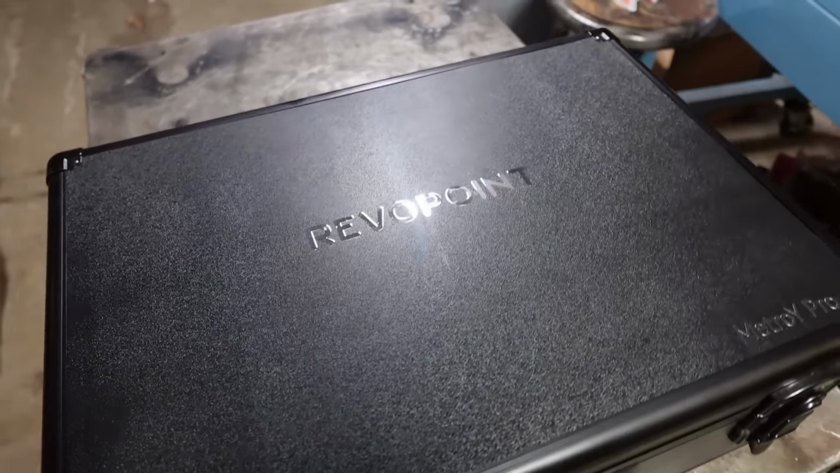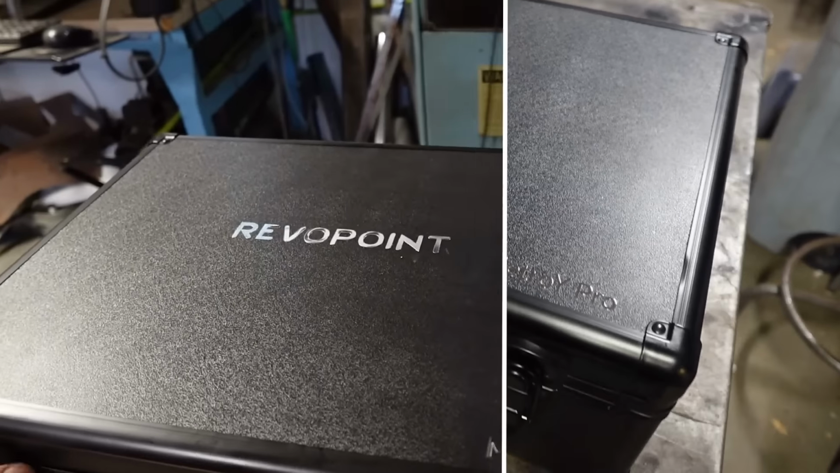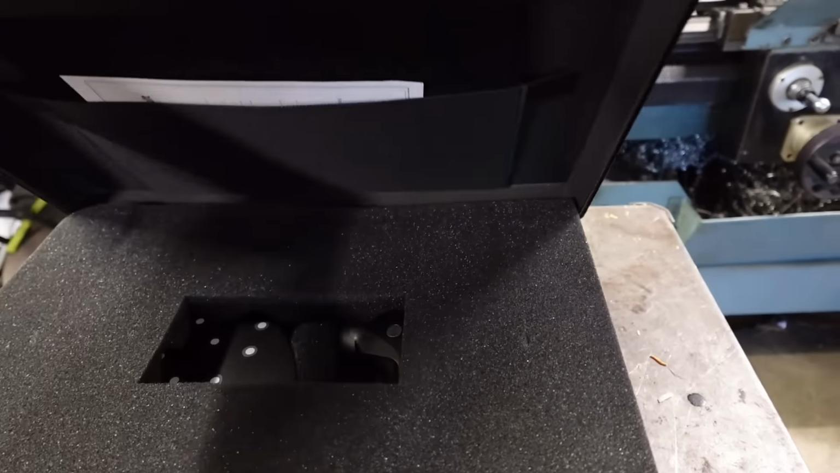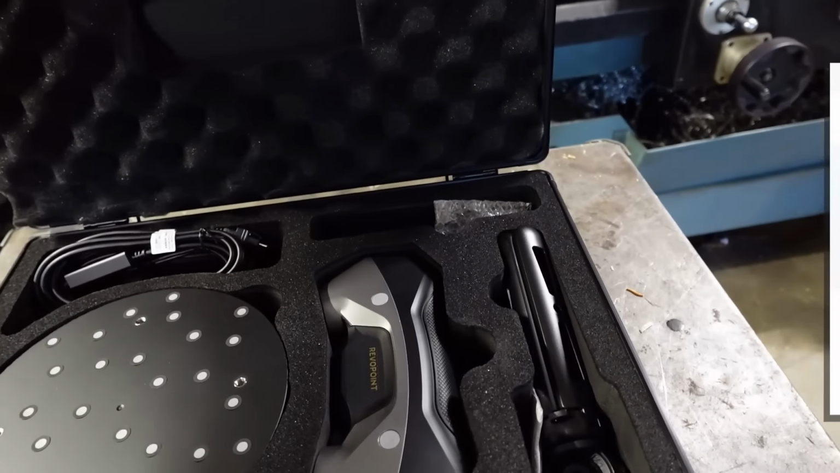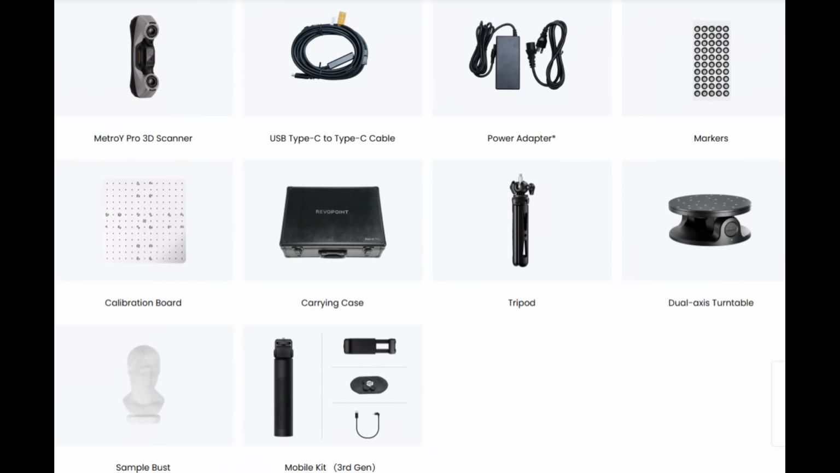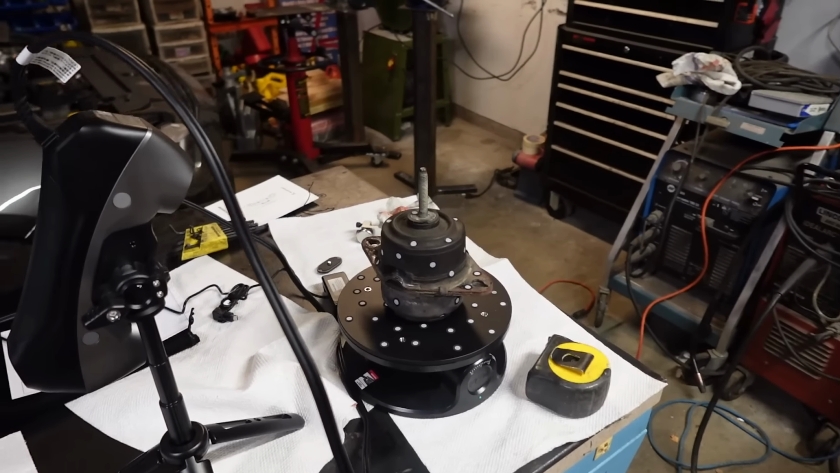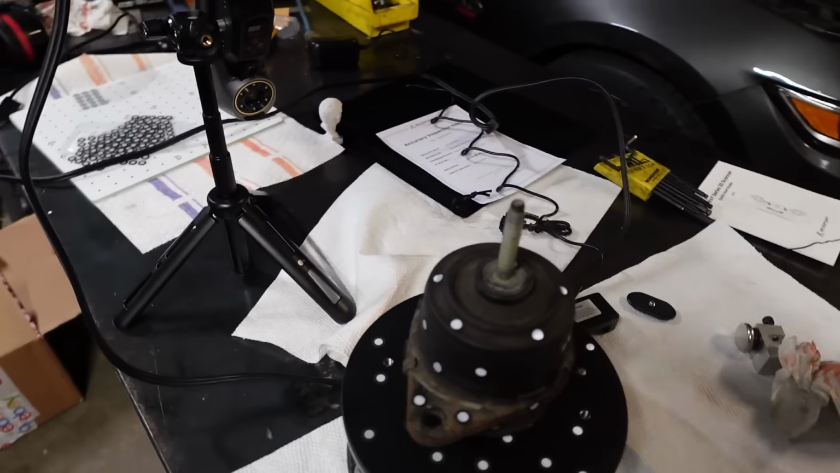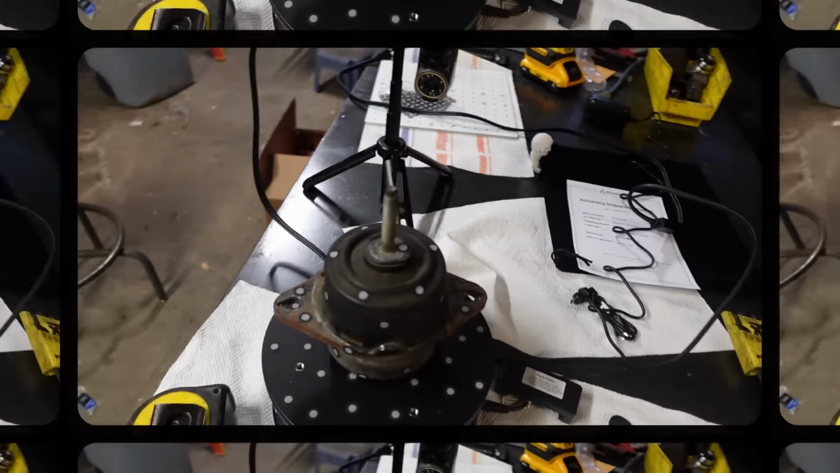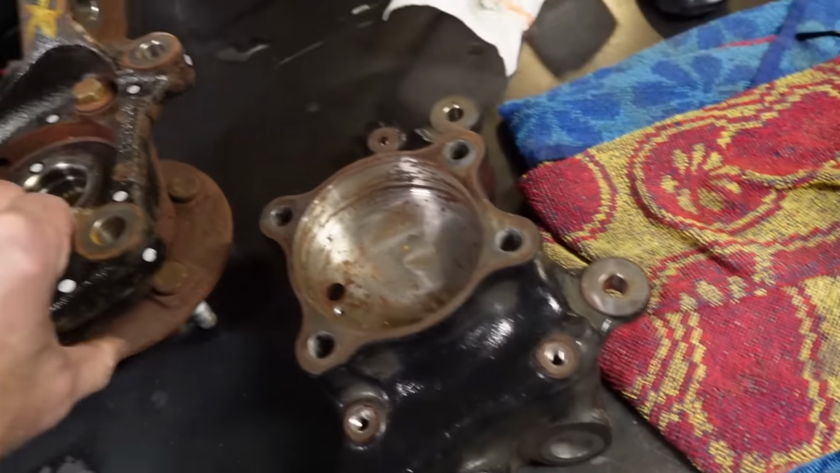Like I mentioned, I'm not going to do the typical unboxing video, even though it did come in a pretty beautiful box. It does come with some pretty nice accessories, including the auto turntable, which I did utilize to scan an engine mount. But what I'm going to do instead is jump right into using the scanner and show you how I tried to use it as a complete novice to scan some parts that I actually need for my project. These are the two spindles I want to try and compare.